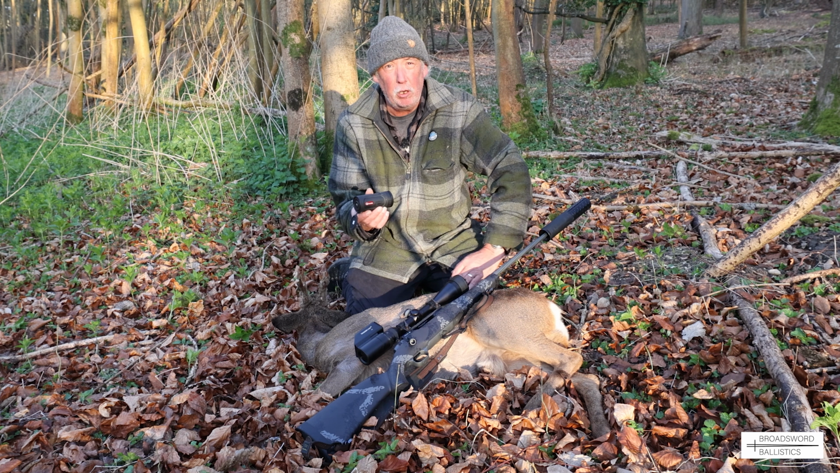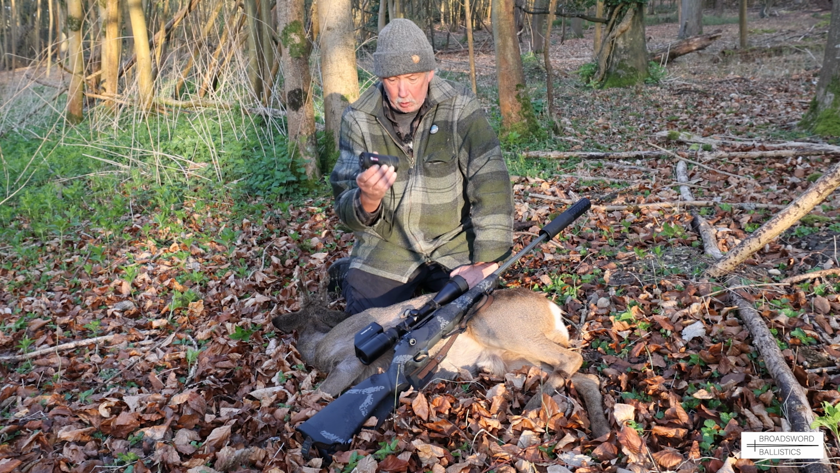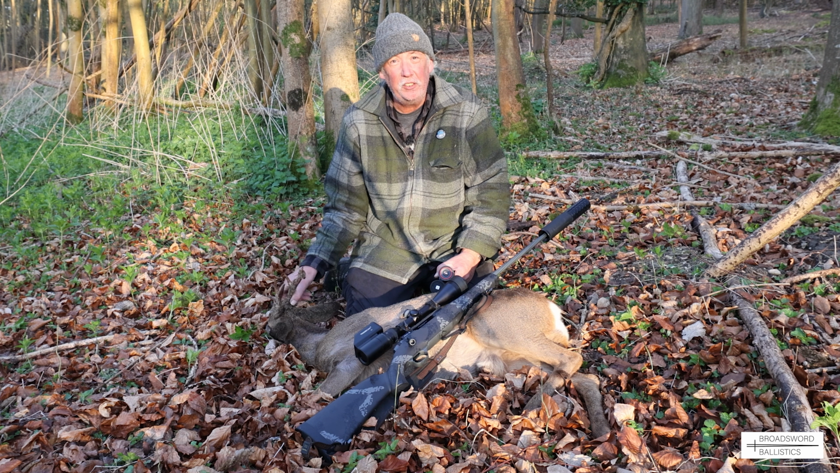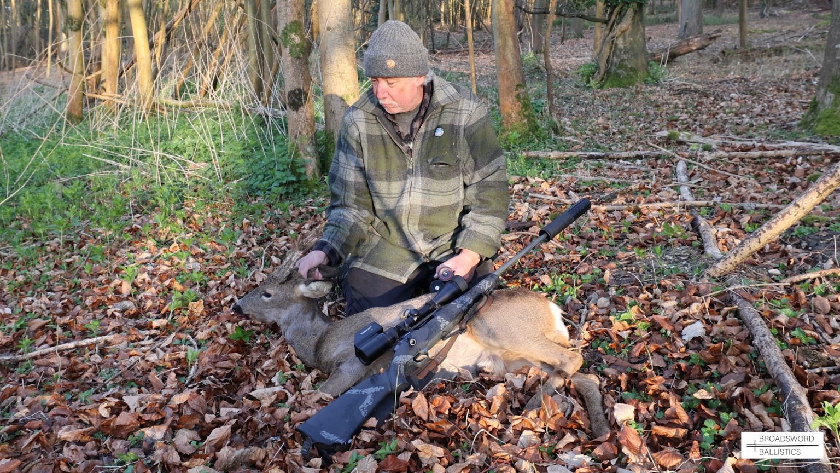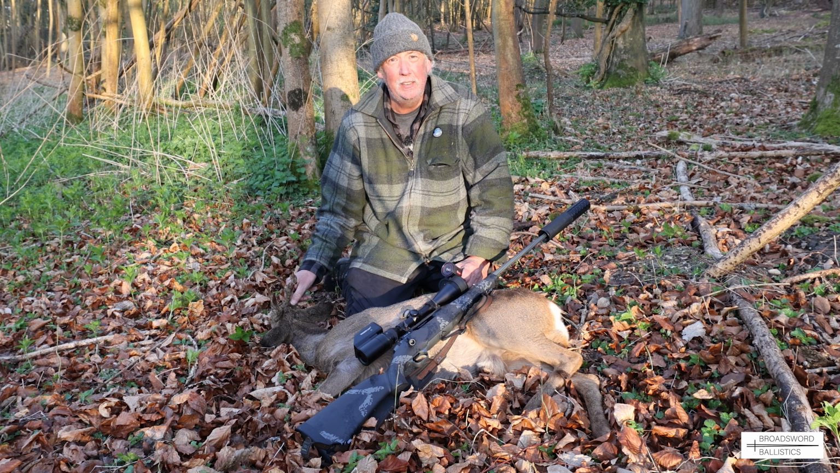This roe buck and a roe doe across the field, and a fox in front, they were about 350 yards away. So no, I'm impressed with that. I'm impressed with the Weatherby as well, and a great conclusion to the first day of the season. So I'm going to grab him now and then take him back to the farm, and I'm sure he'll be very happy.